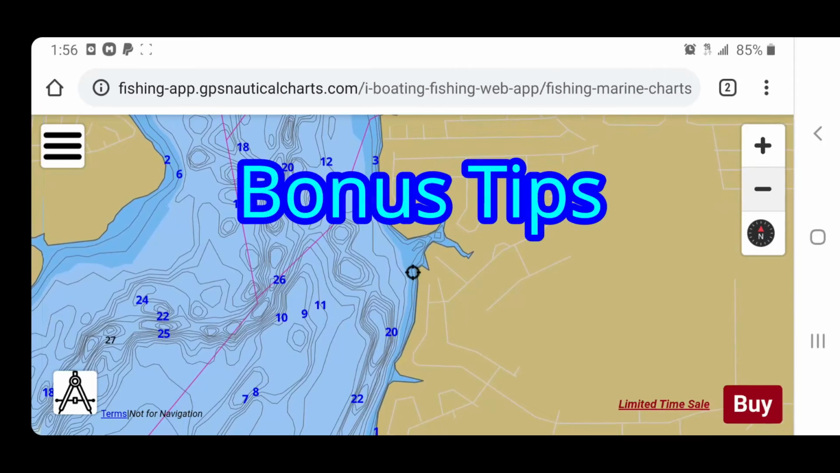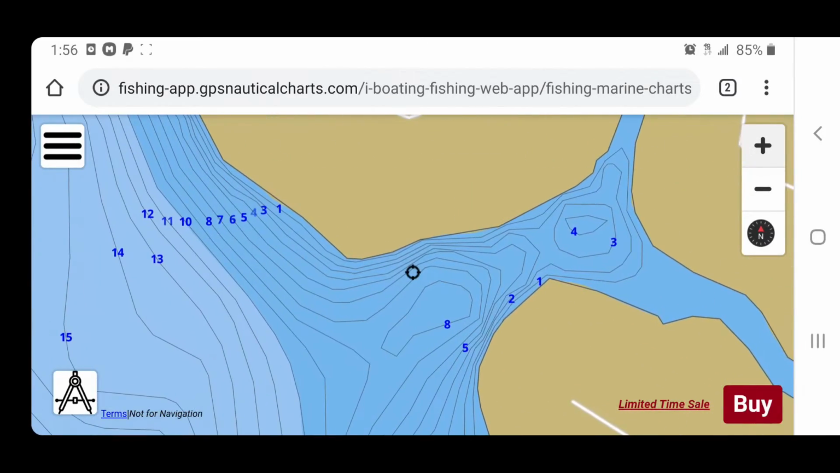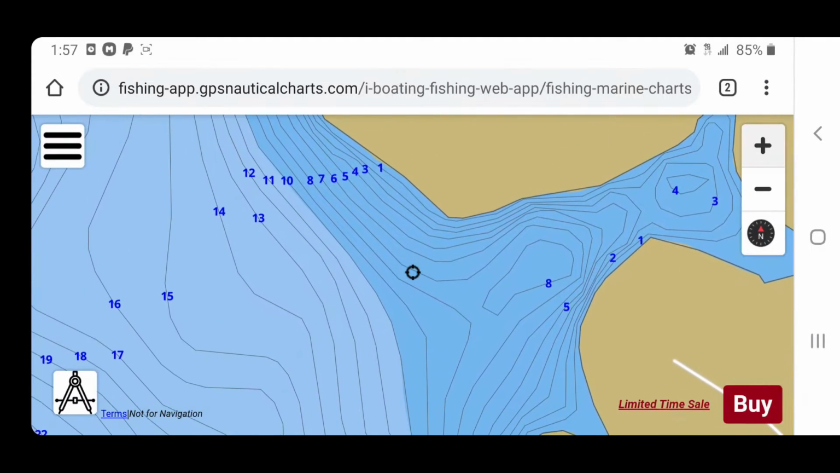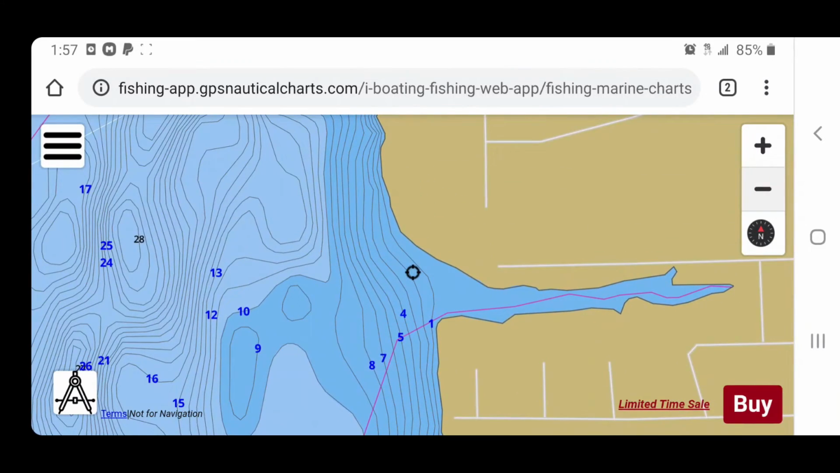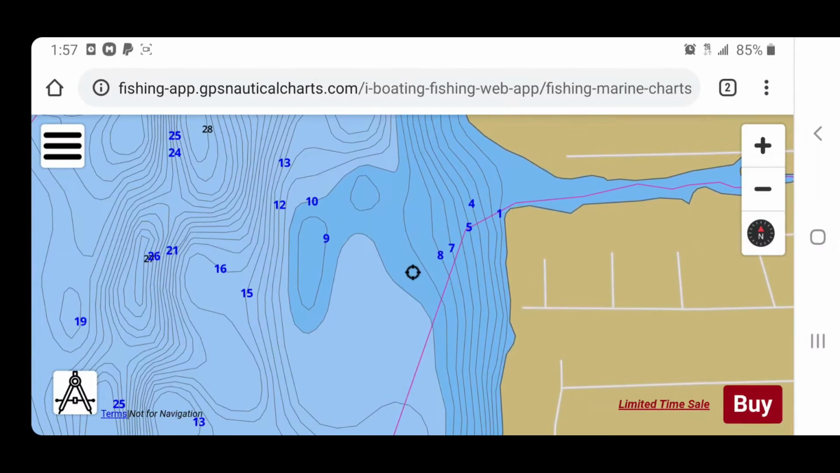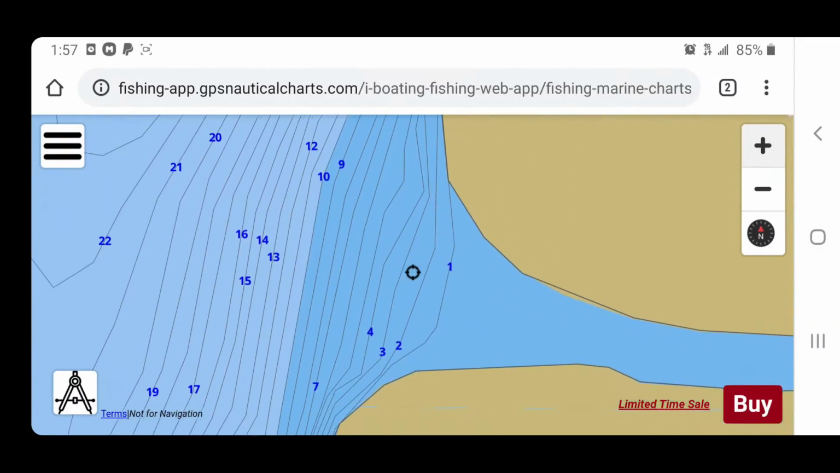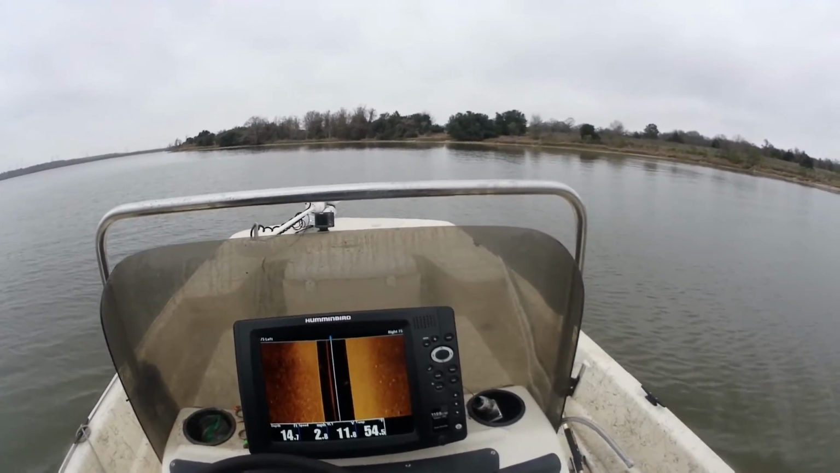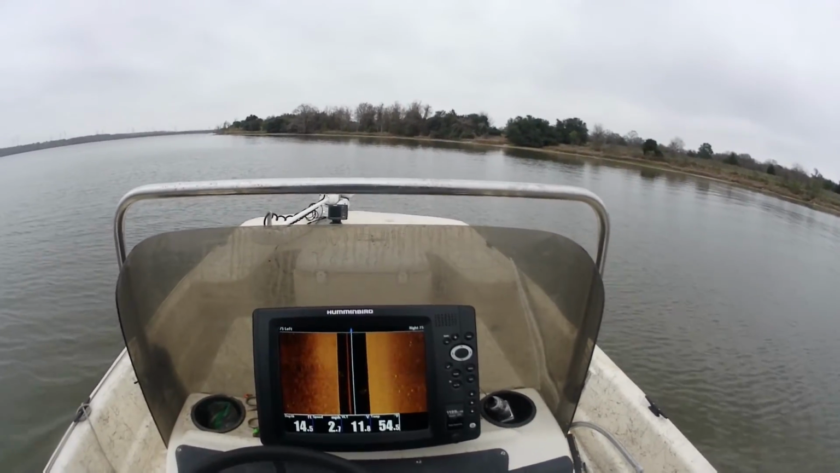Guys, those other little finger creeks, they're good. These are better: slightly deeper water, underwater points. As you can see here, this little finger creek has a point that runs out from it and just plummets into deeper water. Areas like this are prime. This is what you want to look for on these maps. Man, it is beautiful back in here. This is my very first time in this area of the lake. It is absolutely gorgeous in here.